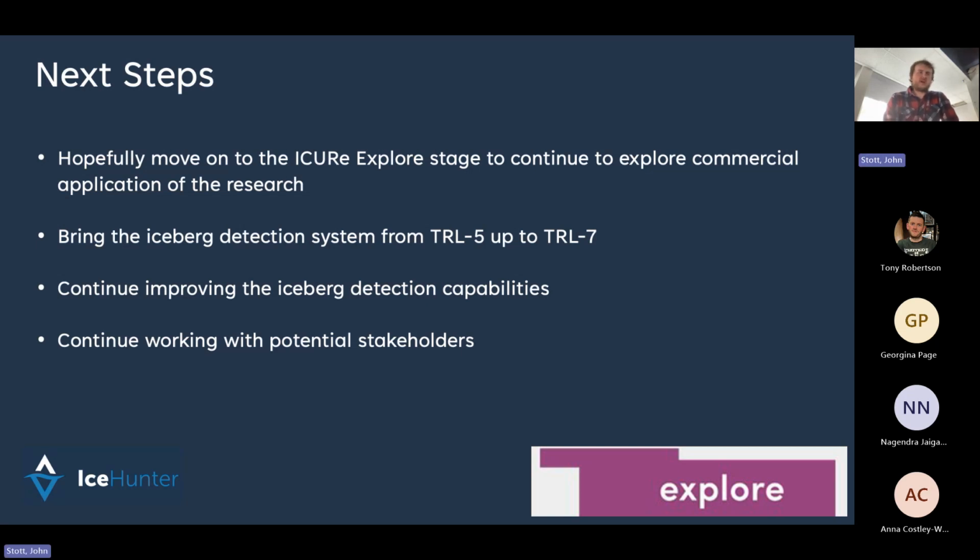We'll also continue improving the detection capabilities. Right now I'm working on the Python code for that. It's very tedious, but we'll get there. And we'll continue working with these potential stakeholders. Like I said, I was thrown in at the deep end when I started this job, and I'm kind of glad to be out of the 12-week program now and actually working more on the science. So hopefully we'll have a lot more results coming very soon.